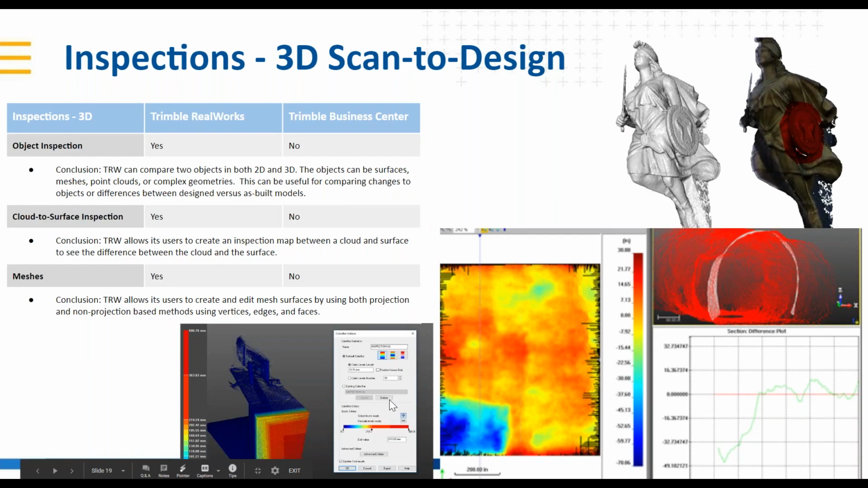All right, now let's move into the full 3D world with 3D scan to design inspections. This again is where RealWorks has some really nice features and strong suits, where you can do object inspection, cloud to surface inspection, and support true 3D meshes. You can see in the upper right corner a mesh model of that statue.